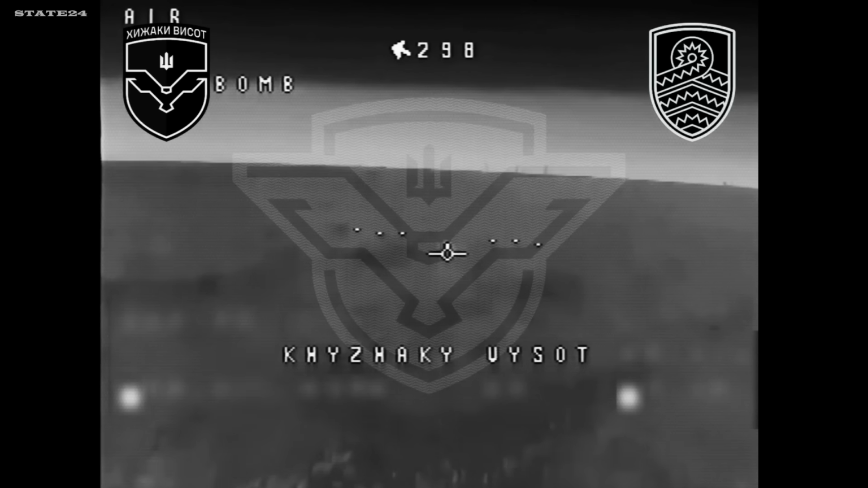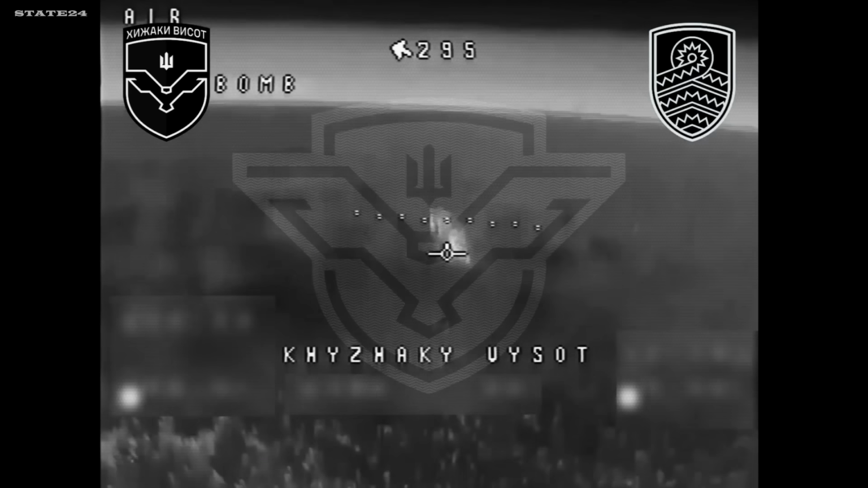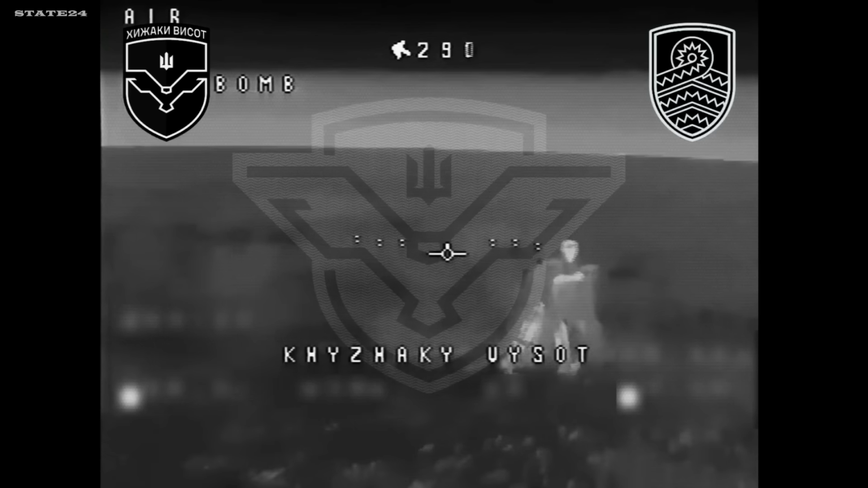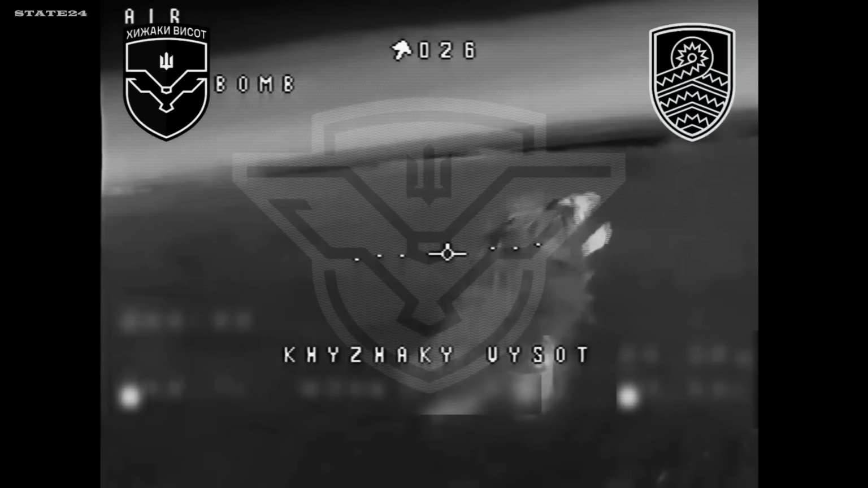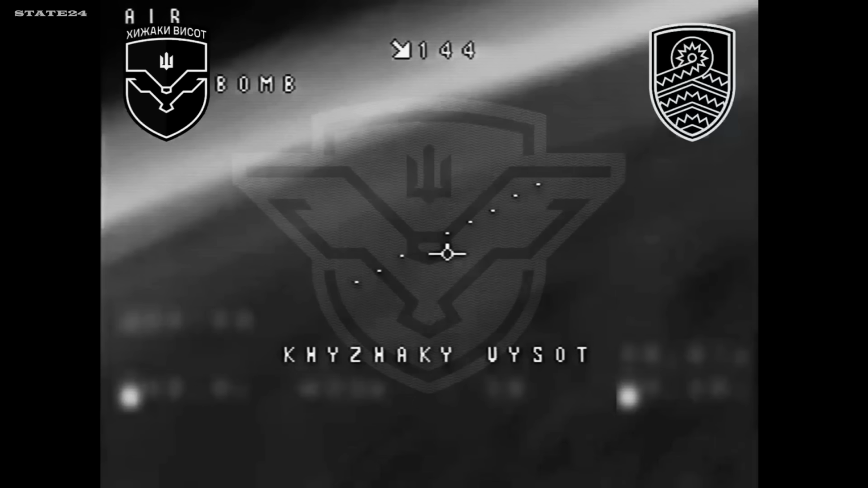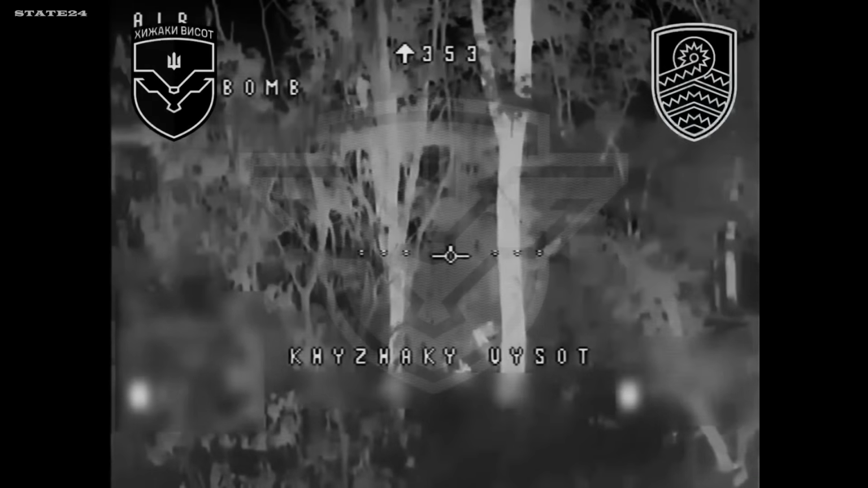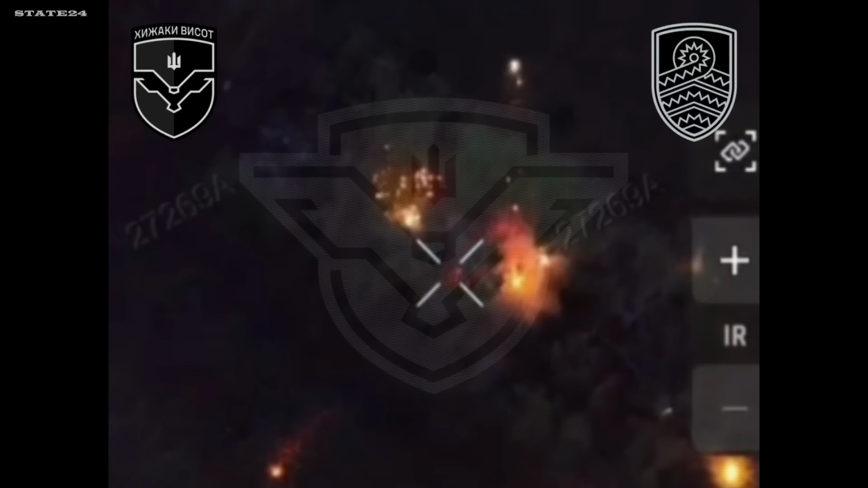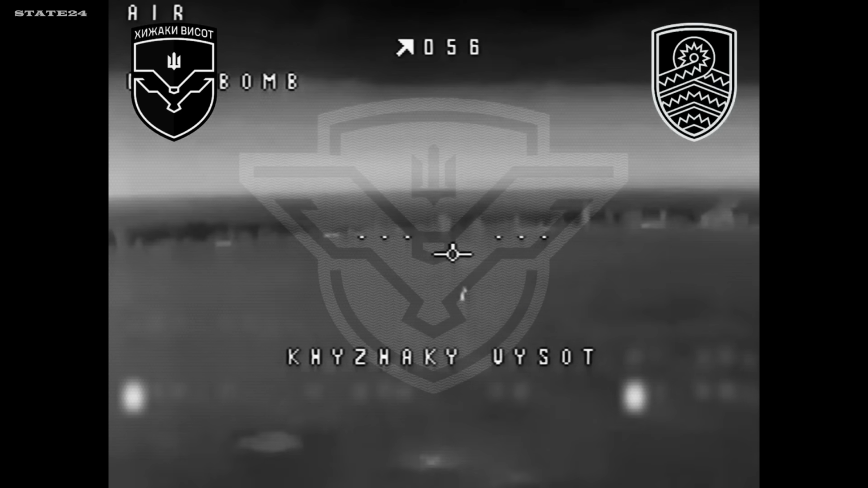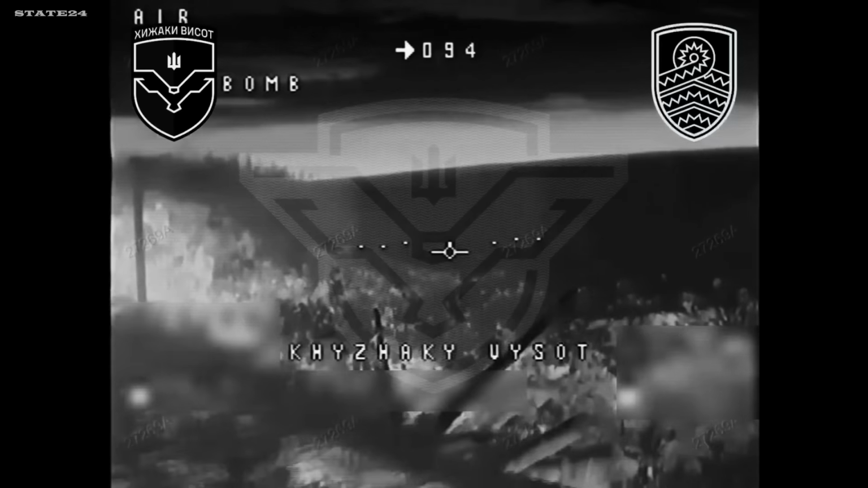Russia prefers the night. Silence, cover, the assumption that darkness keeps them hidden. For Ukraine, the night offers something else entirely. Thermal vision sees everything, regardless of how dark it gets. Every soldier moving at night is now easier to spot, not harder. Chases through open fields. Soldiers running with no idea where the drone even is. In total darkness, Russia is more exposed than ever. And they don't even realize it until it's too late.